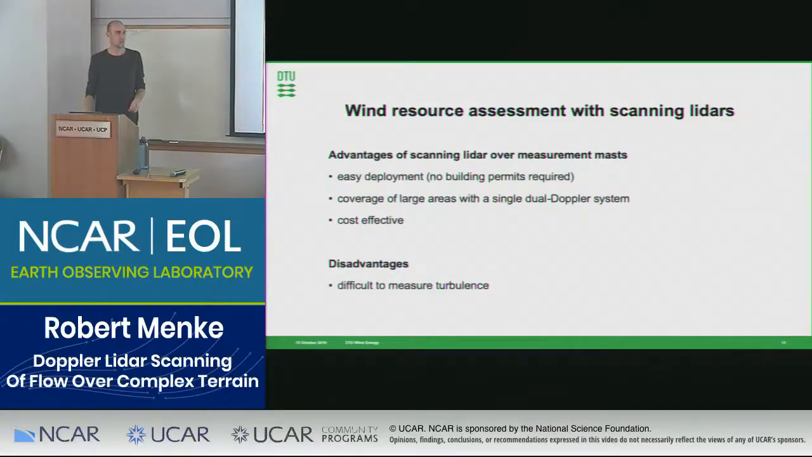Obviously there are also disadvantages. We can hardly measure turbulence with scanning lidars, or with lidars in general. So this is something we would miss, and we would still need measurement masts, at least at some locations, to capture turbulence or more high frequency data.